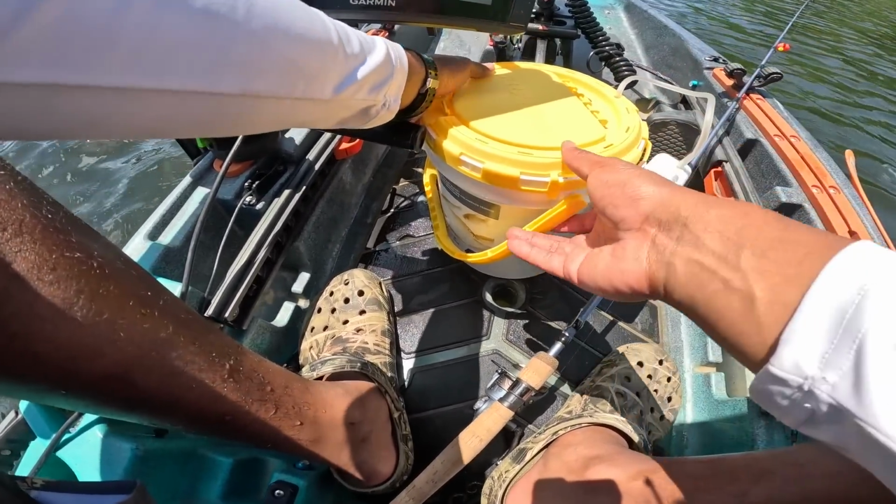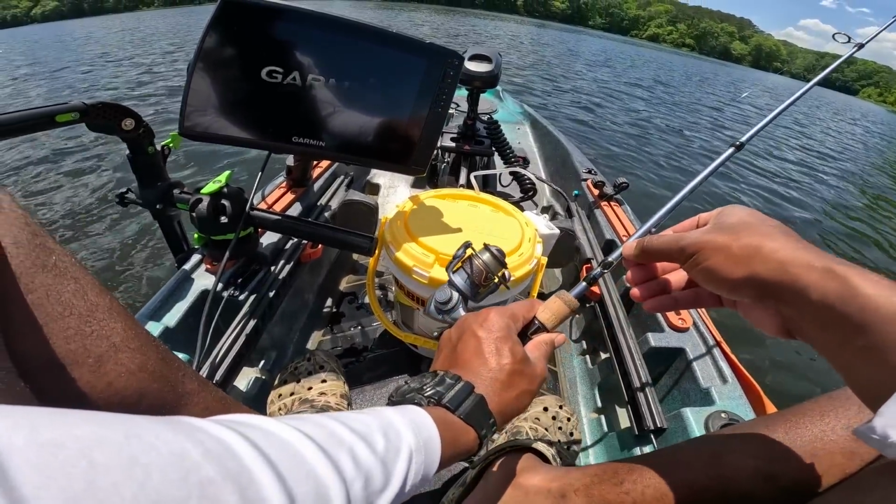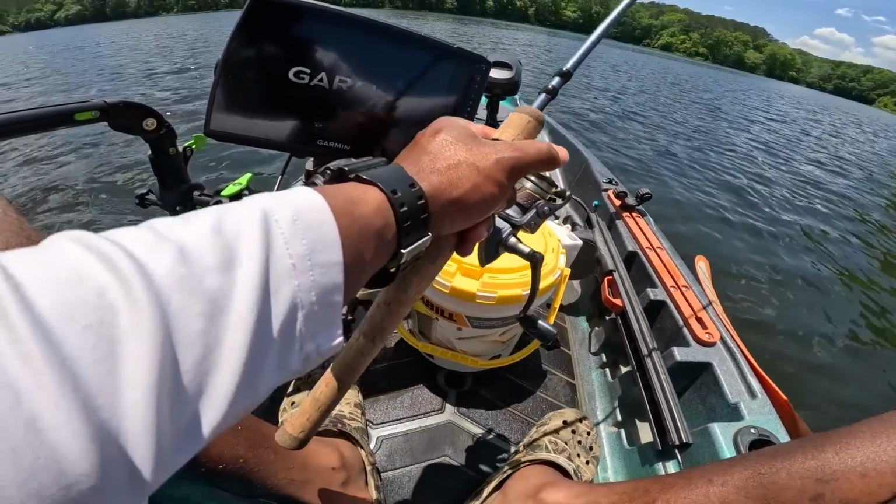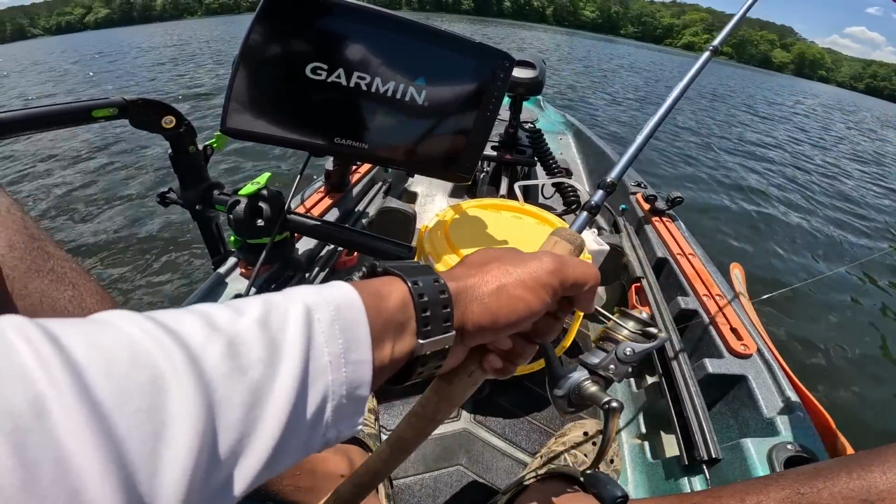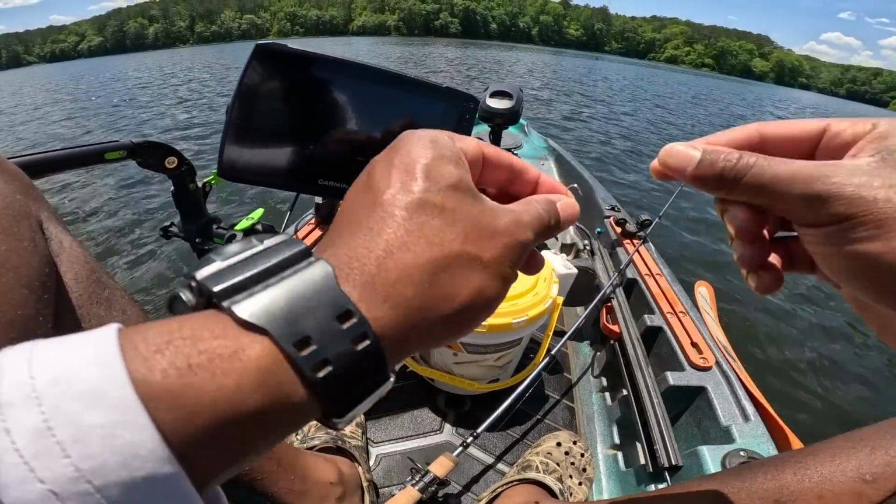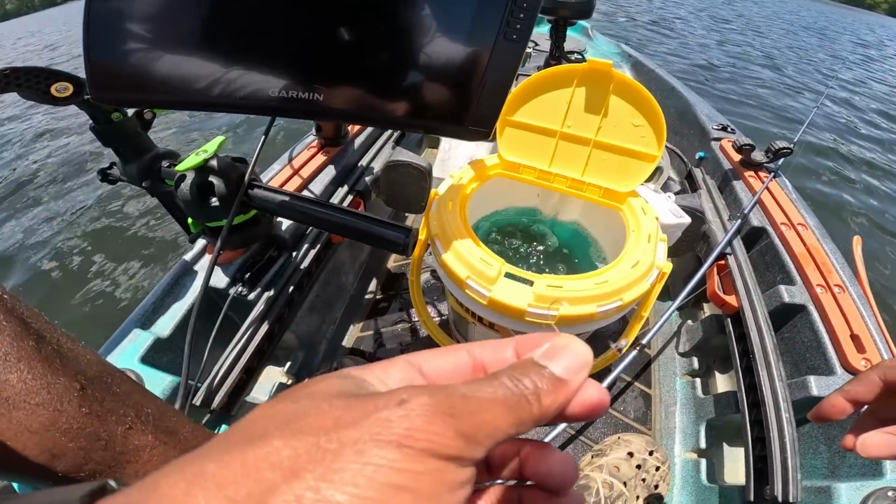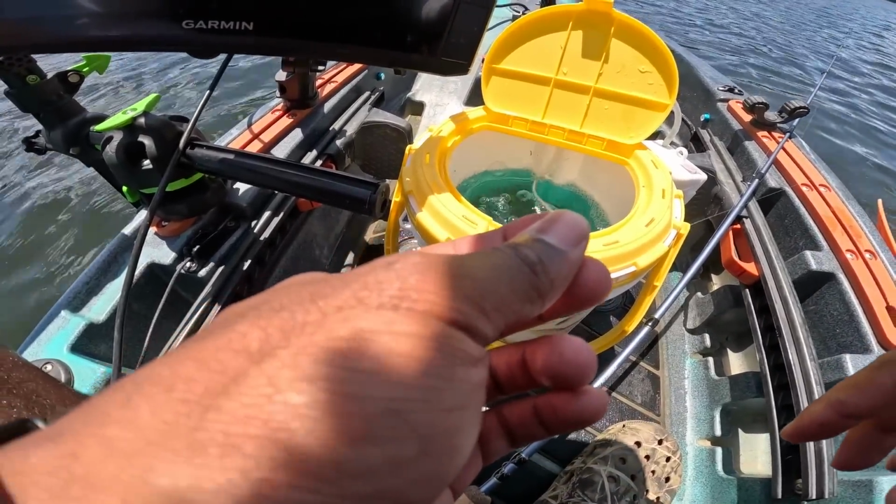There is a dead minnow in the kayak already. All right, I should take these minnows and go live bait fish for bass this evening during that tournament. I don't know what the rules say about that, but if that's not in the rule book, I might just throw this minnow bucket in the lake. Man, we got a whole bunch of them in there.